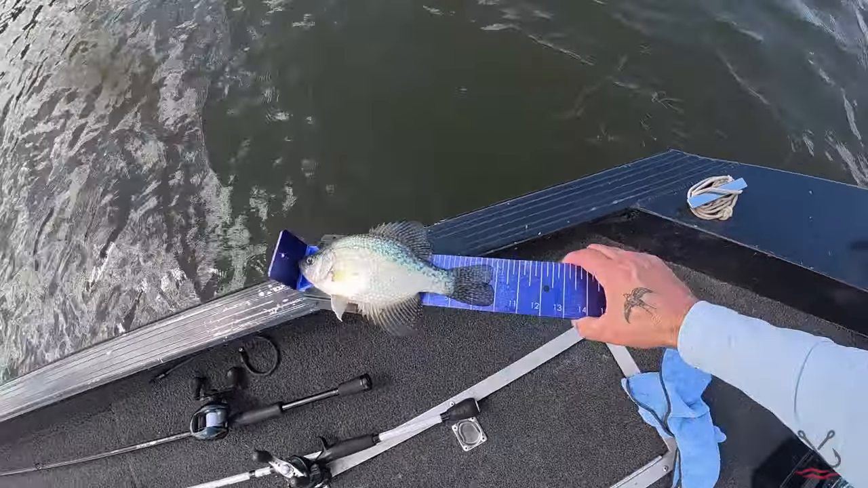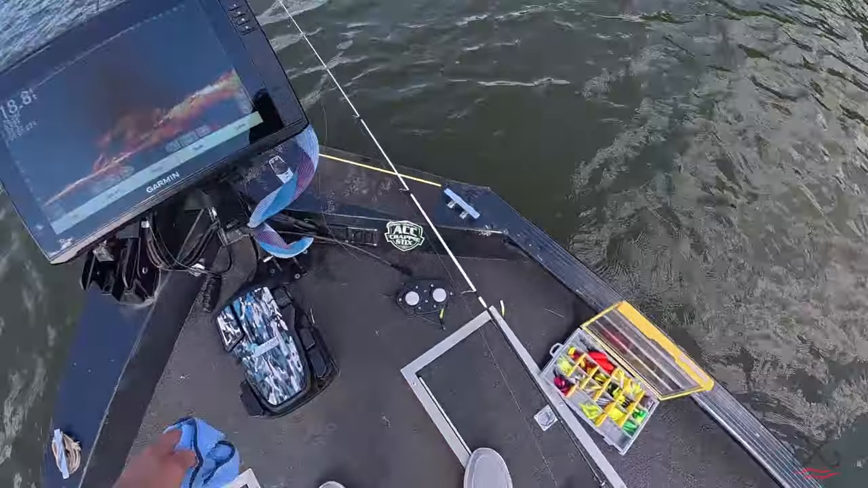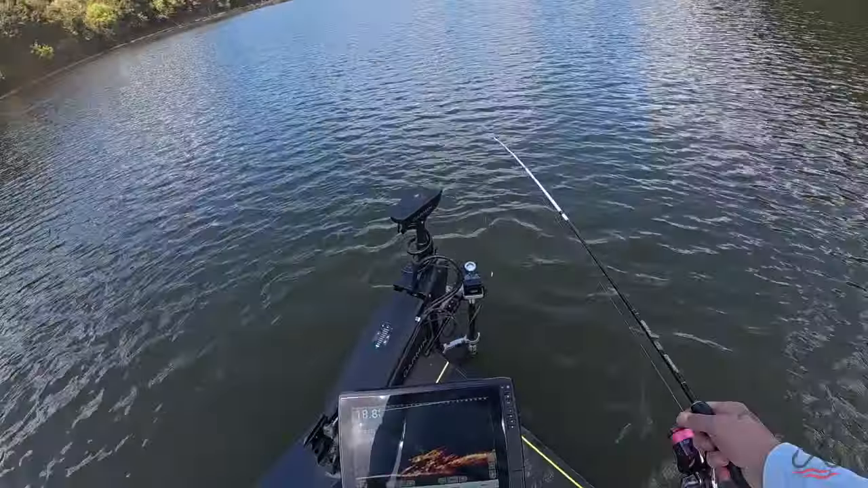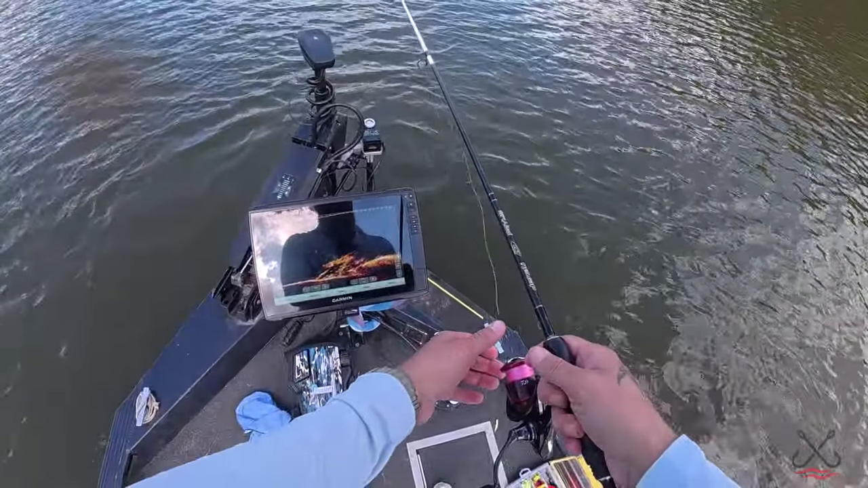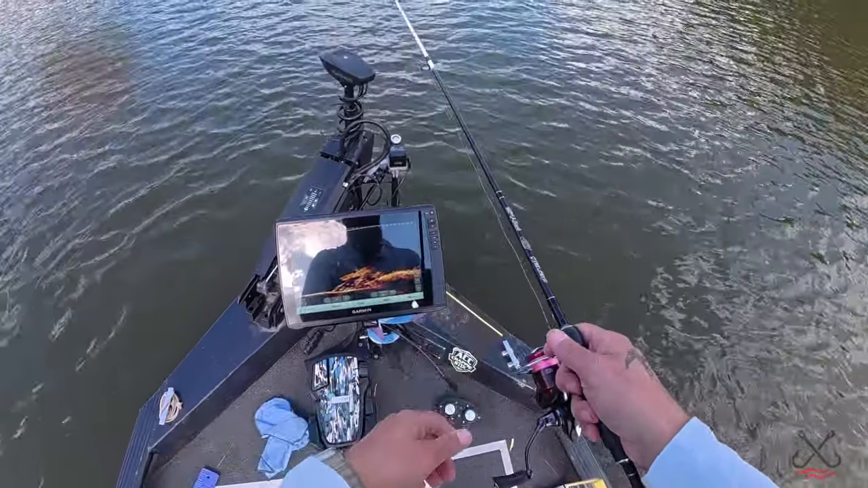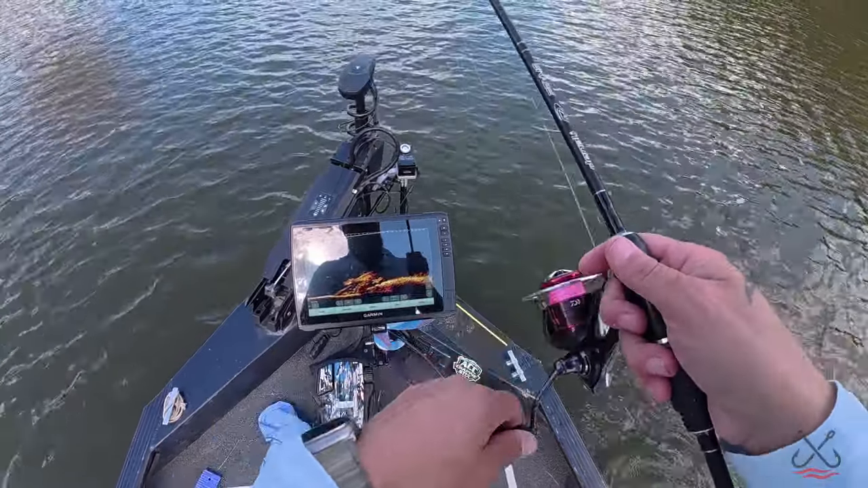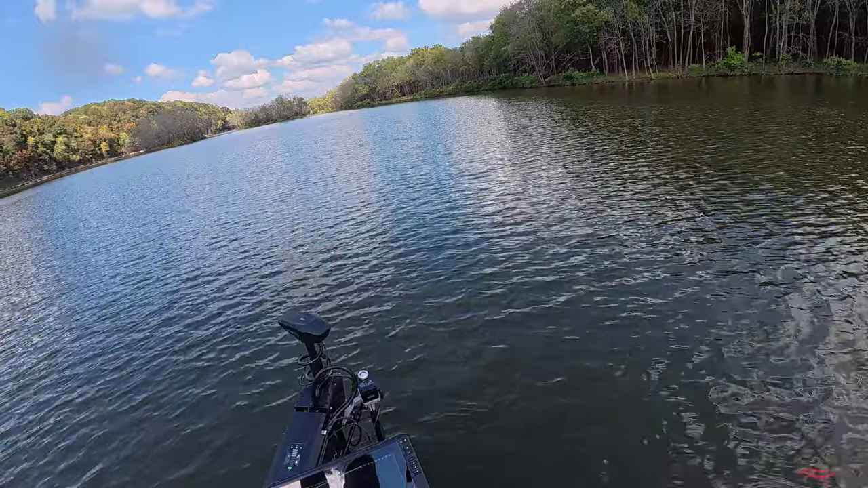Good size crappie, eating size. Got another one.